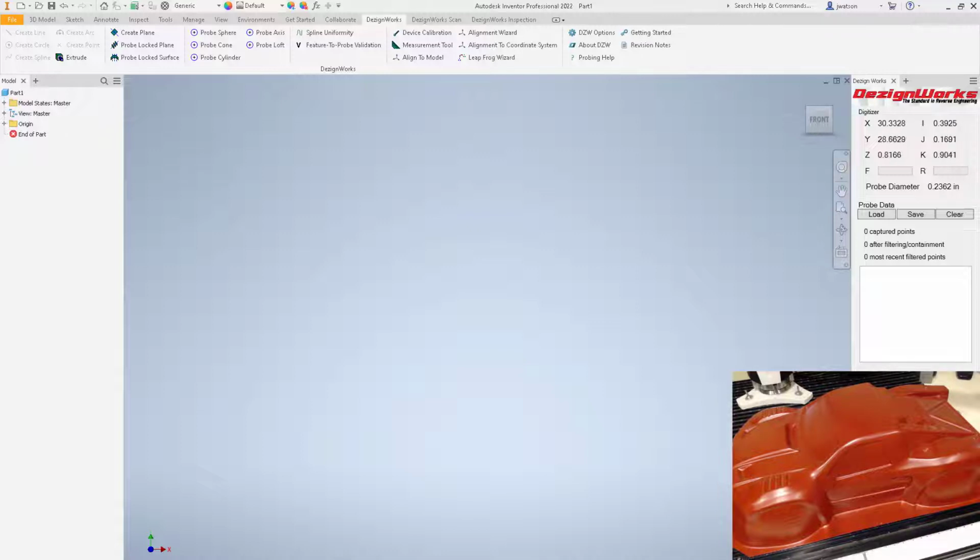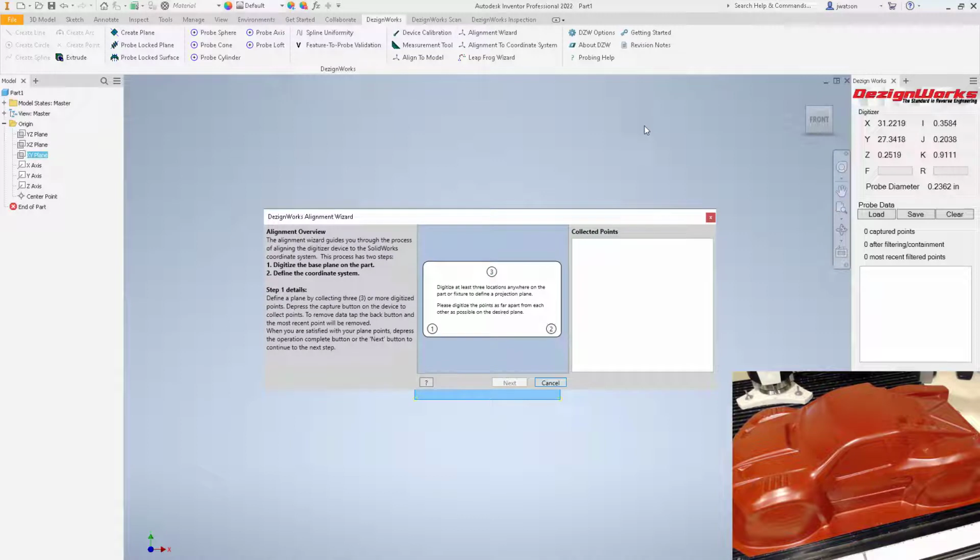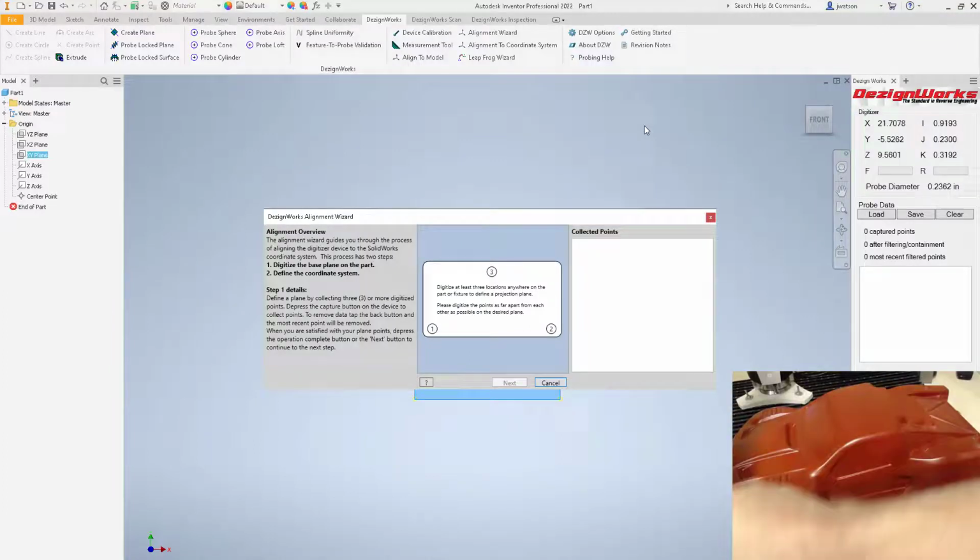One of the first things that you learn how to do in probing is do an alignment. We're going to do the same thing when scanning. So we're going to select the XY plane. We're going to come up to the DesignWorks tab, and we're going to select Alignment Wizard. Again, we're assuming you've been through the probing, so you already know how to take 3 points for an alignment.